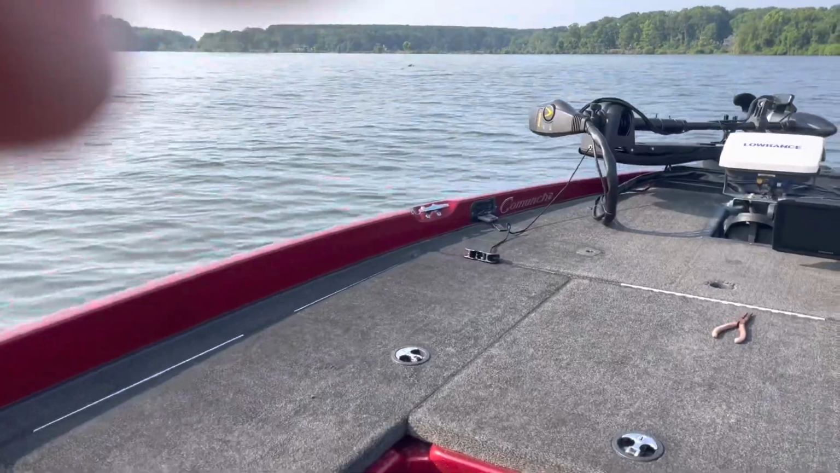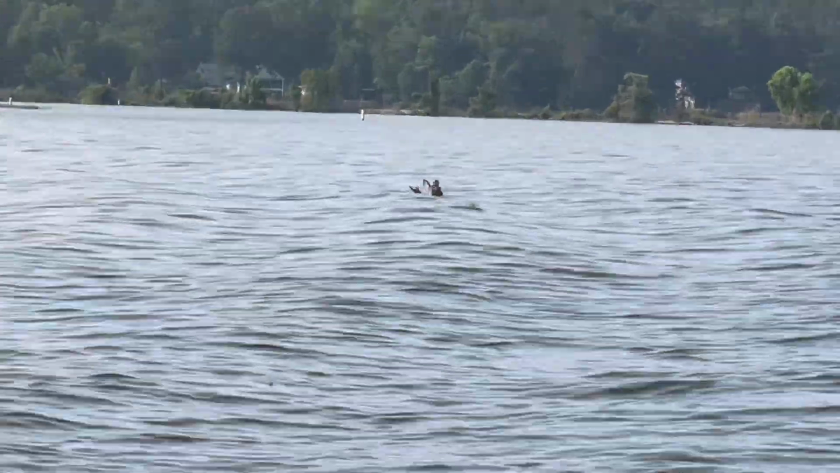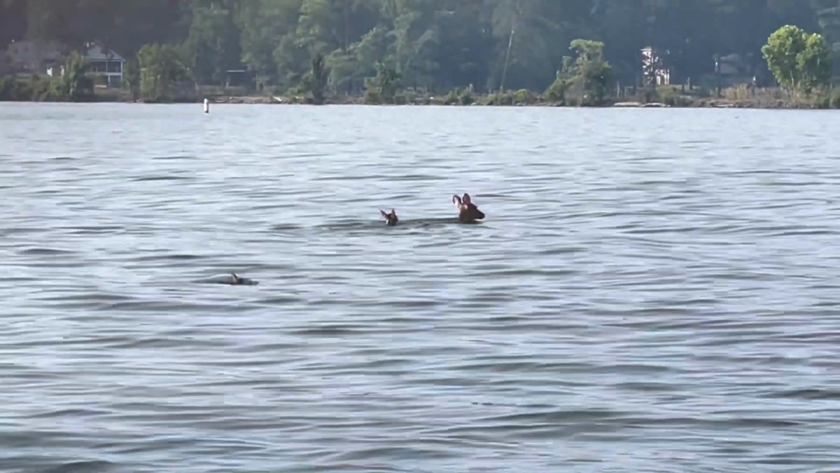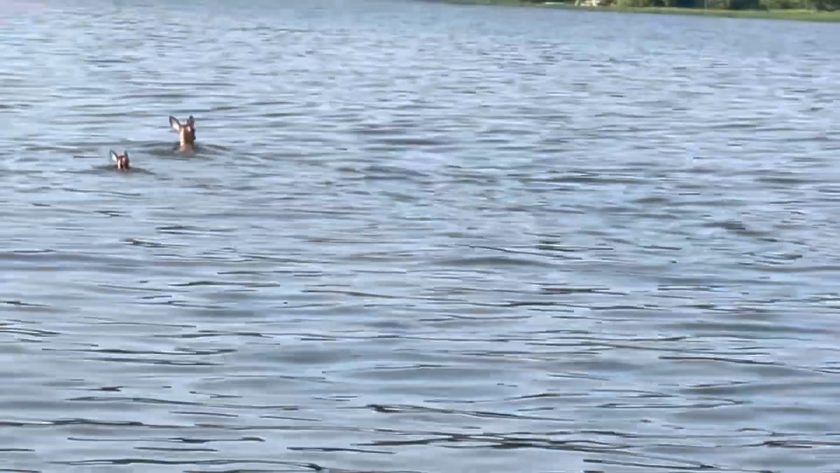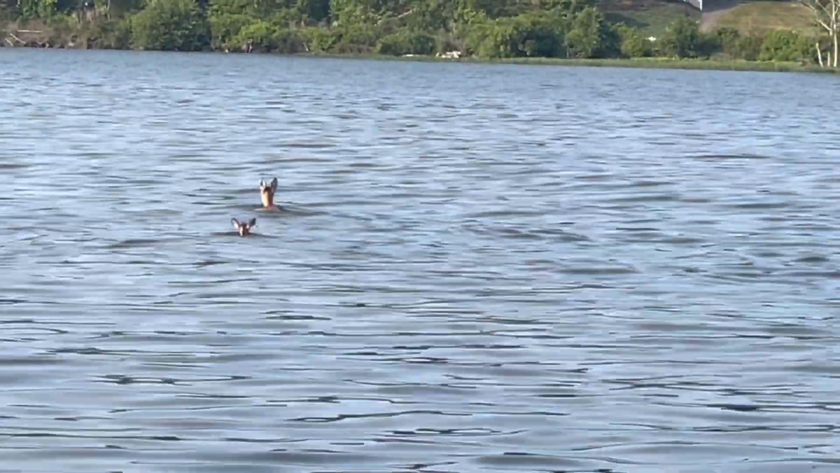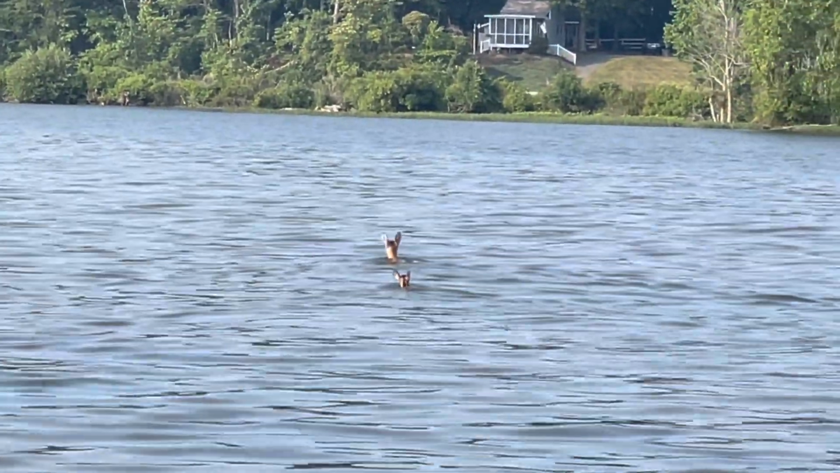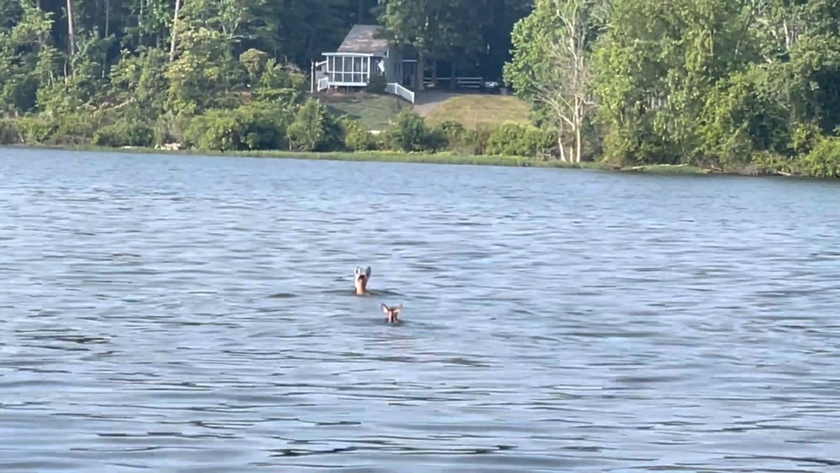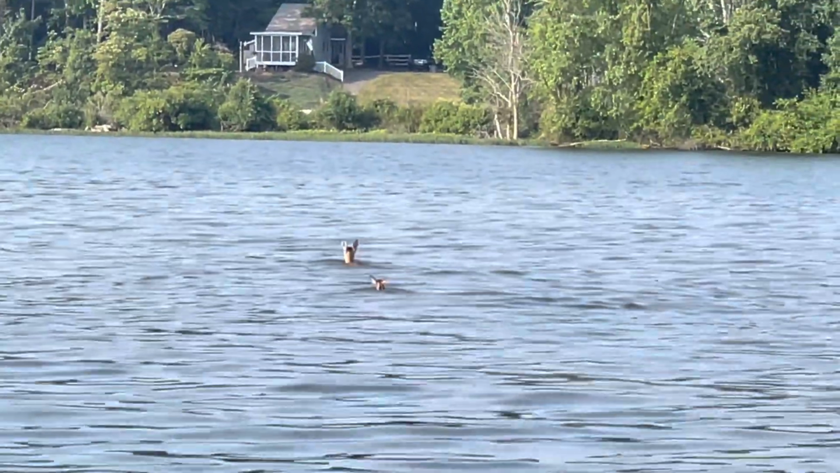Man, I don't know if y'all can see this, but it's crazy when you pull up to your first spot and you got deer swimming the lake. Can y'all see that? Where they at? There they are. It's like a mama and her baby. That's cool. That's pretty cool, ain't it?